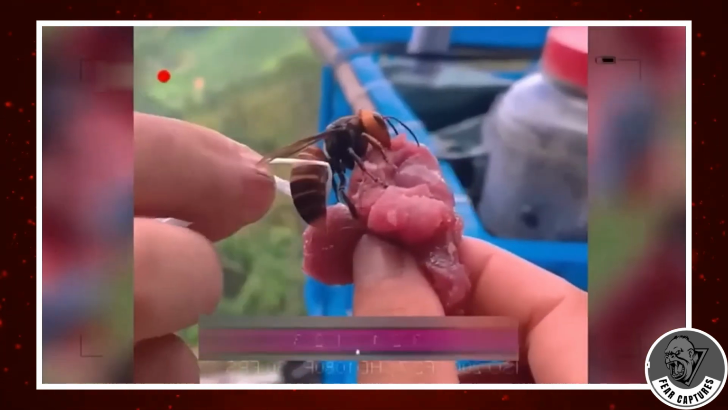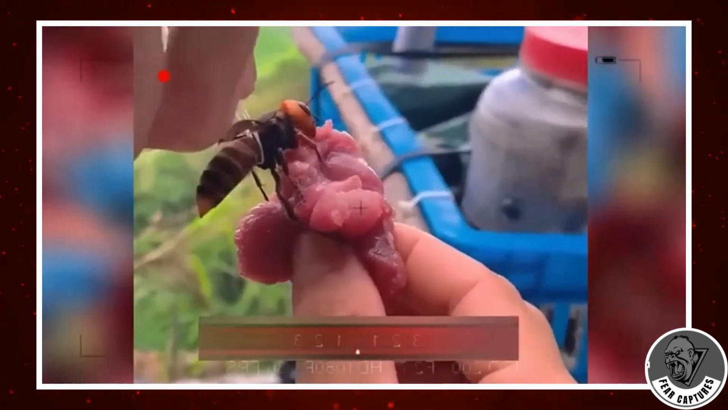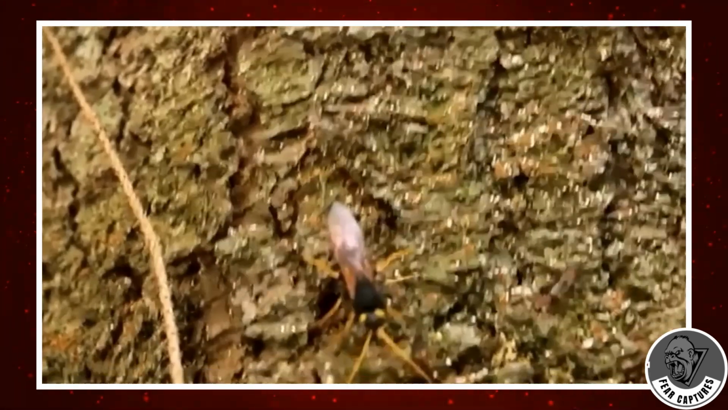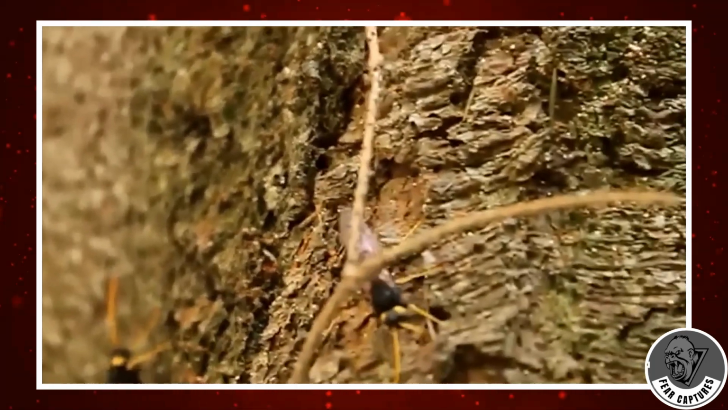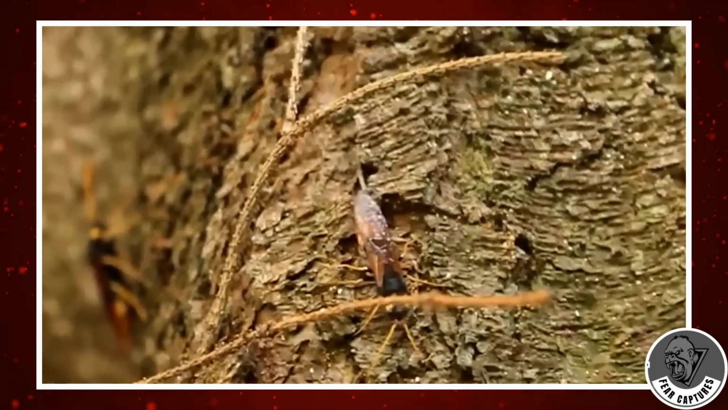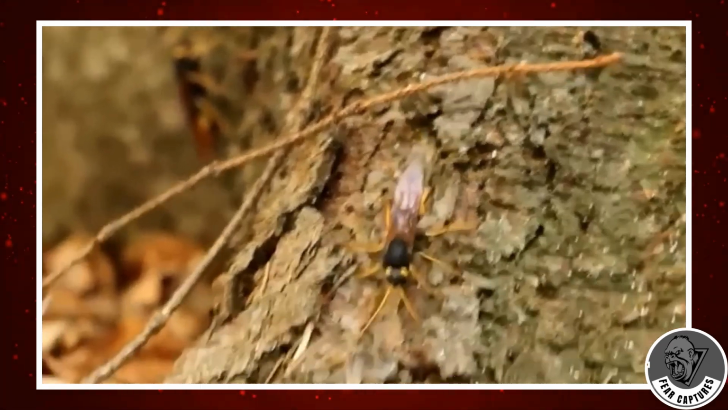They give them bits of meat to chew on to keep them busy. I had no idea that hornets consumed meat. And these hornets are not like the others. These are Asian killer hornets, similar to the ones you may have seen in the news.